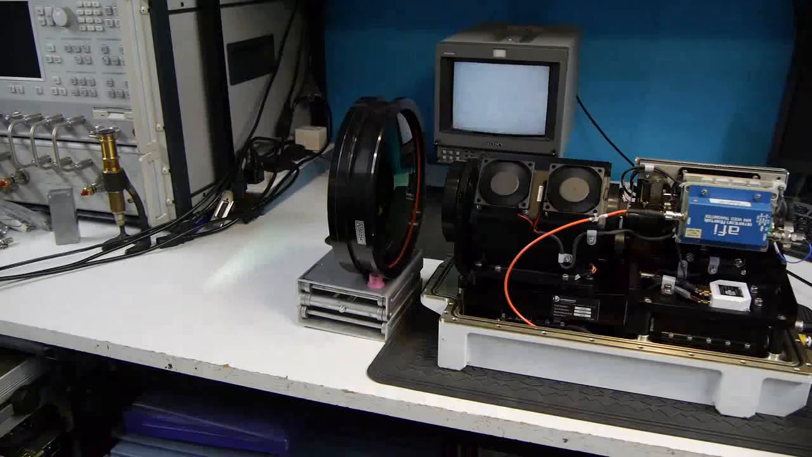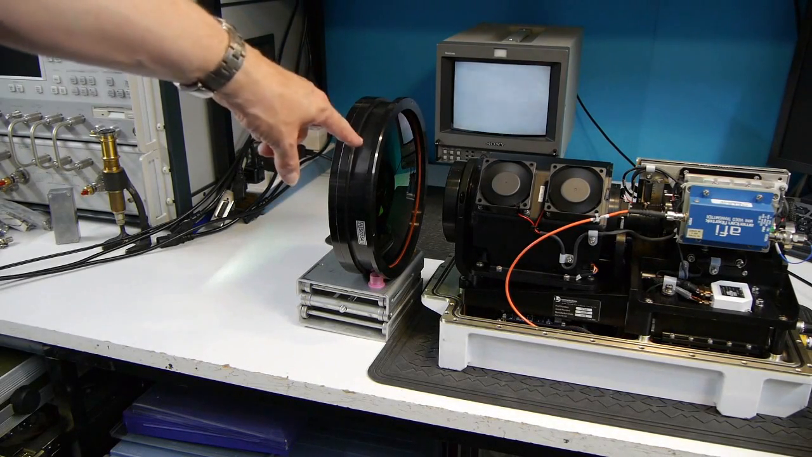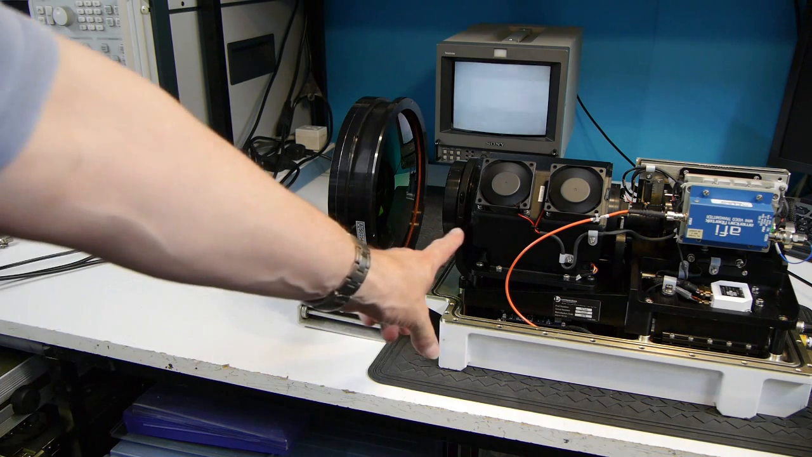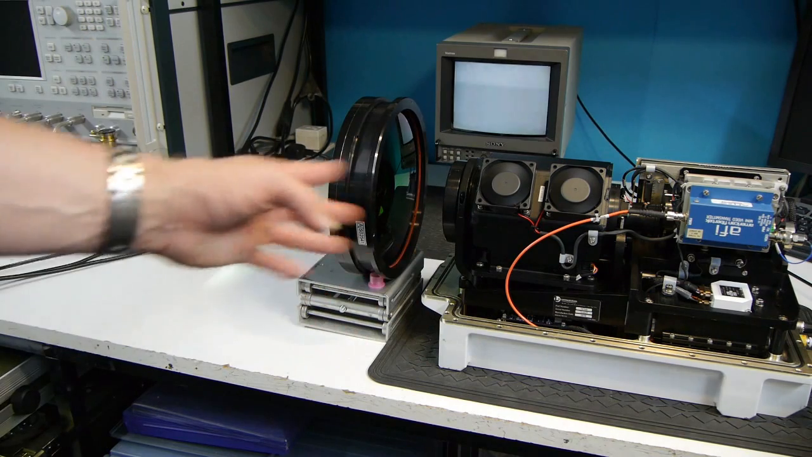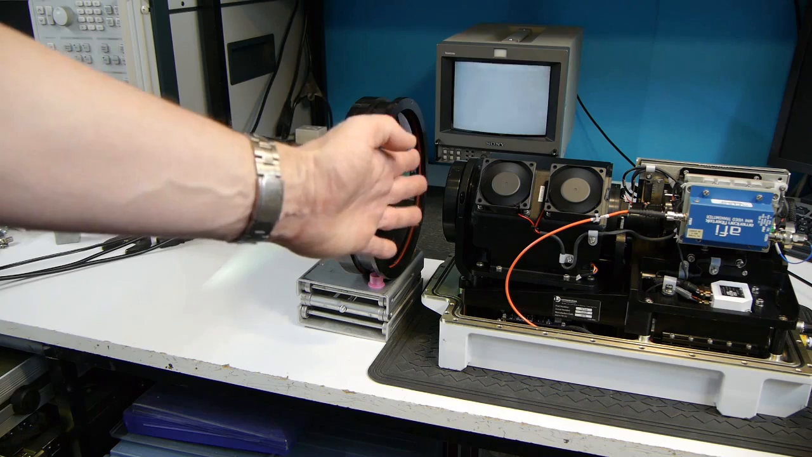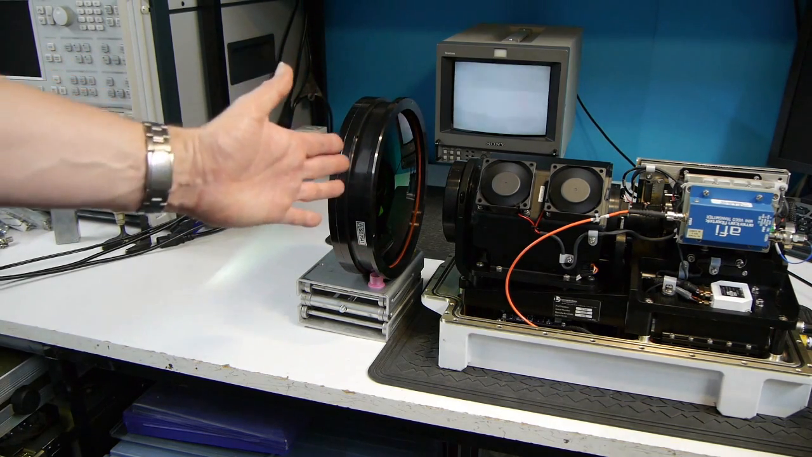Okay, there we go, the camera is now working. Let's do something fun. I've placed another lens in front of the camera. This lens has a focal length of about 40 centimeters. It has the effect of a magnifying glass. It shortens the focal length of the main lens on the camera and allows the camera, whilst itself set to infinite focus, via this lens, to focus on something that's 40 centimeters away.